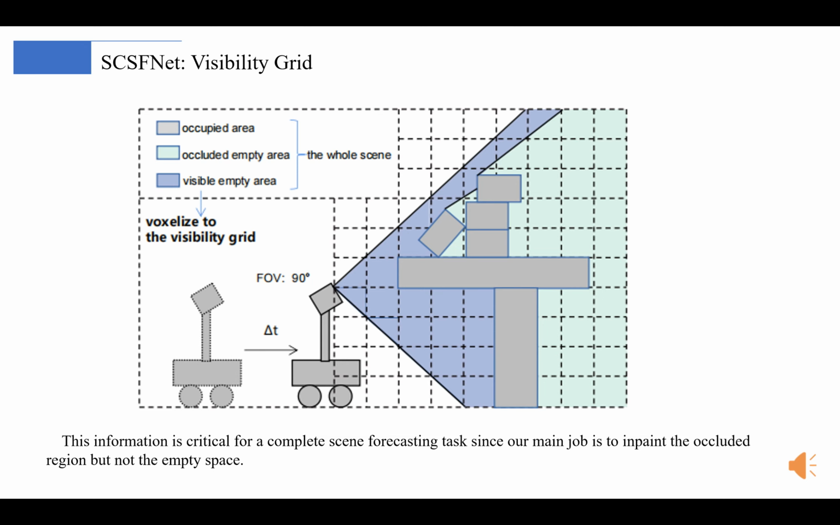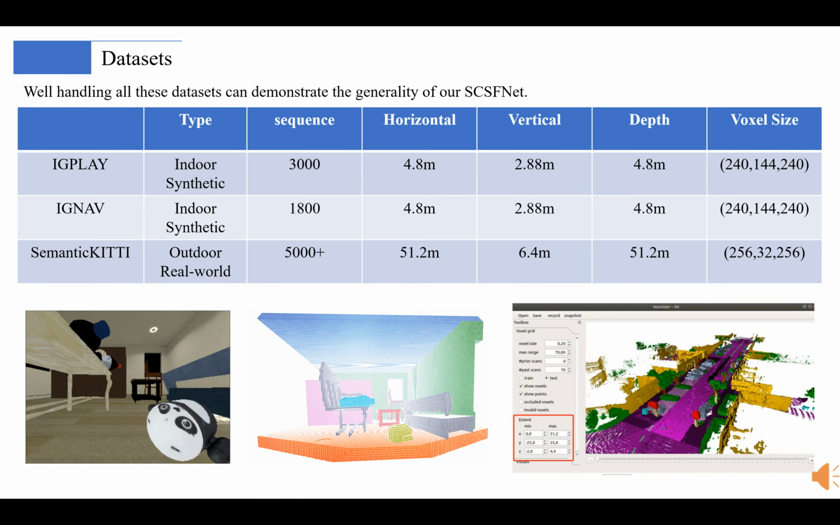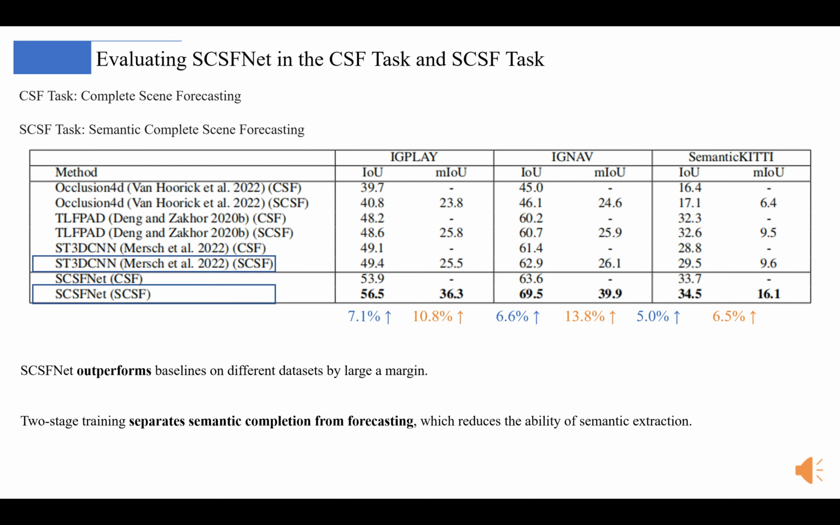Next, we show the results for SCSFnet and baselines in both our 2 synthetic indoor datasets IG-Play and IG-Nav, and 1 real-world outdoor dataset SemanticKITTI. They are quite different and good performances on these datasets can demonstrate the generality of our SCSFnet. For the SCSF task, we find that SCSFnet outperforms baselines on different datasets by large margins.